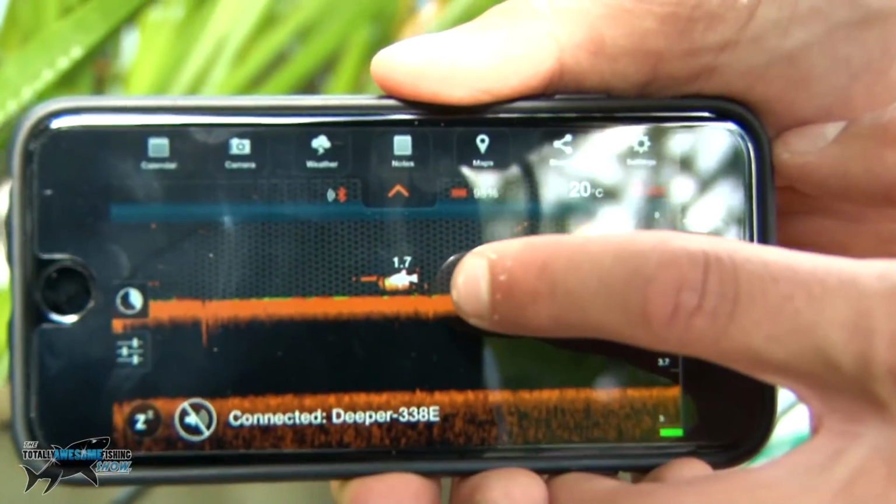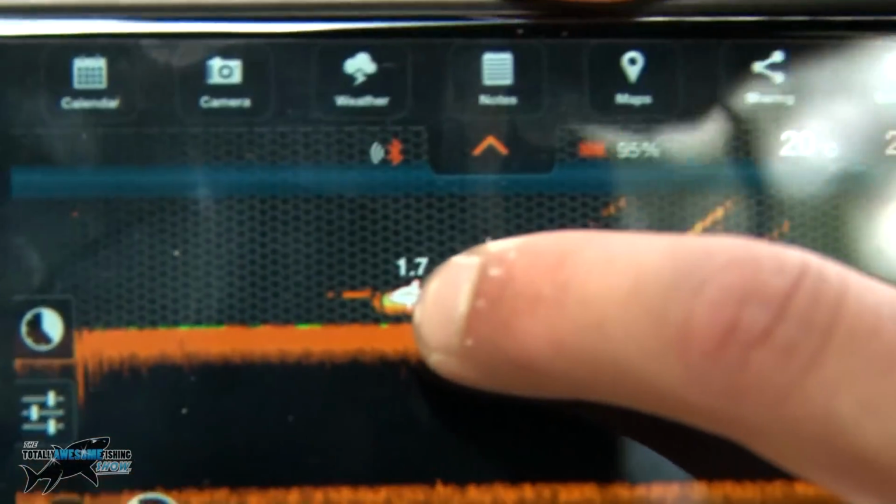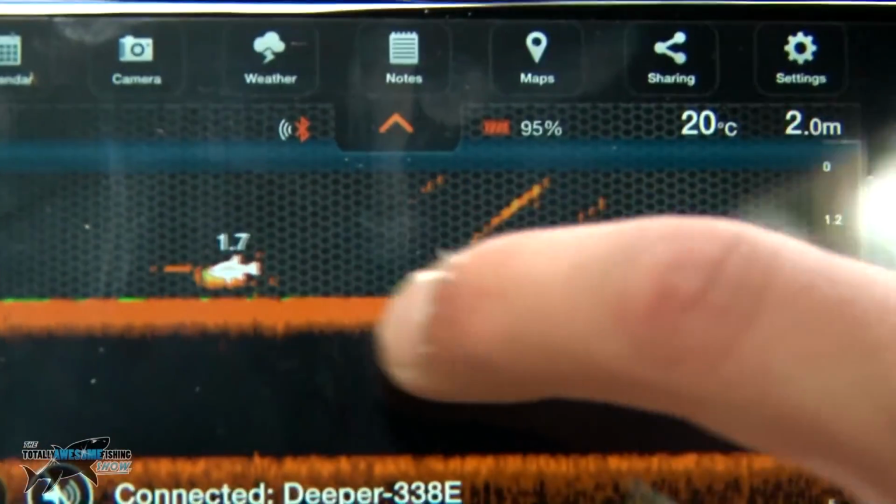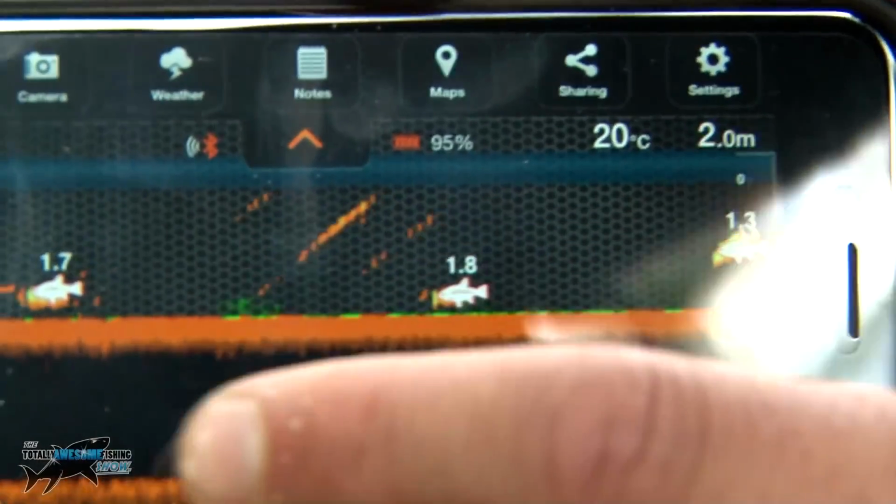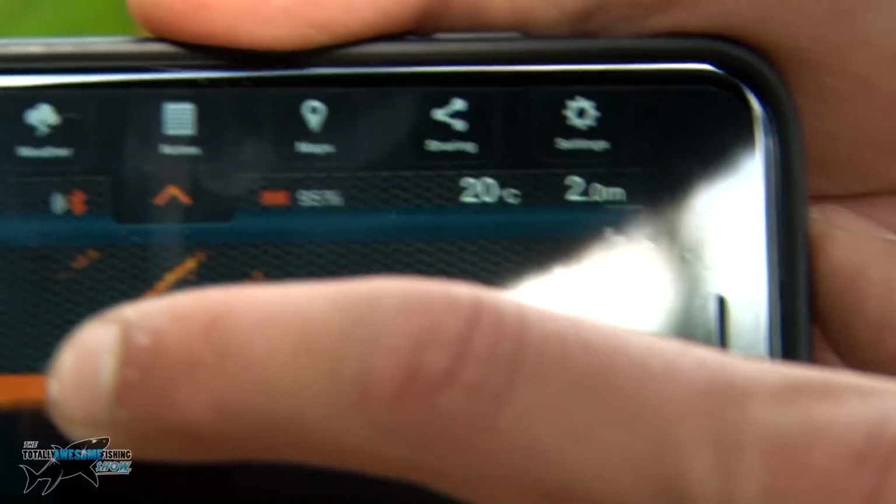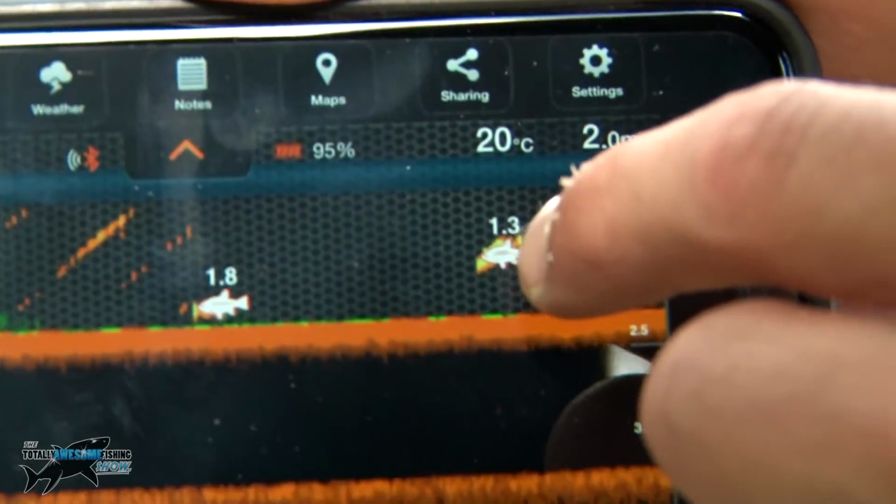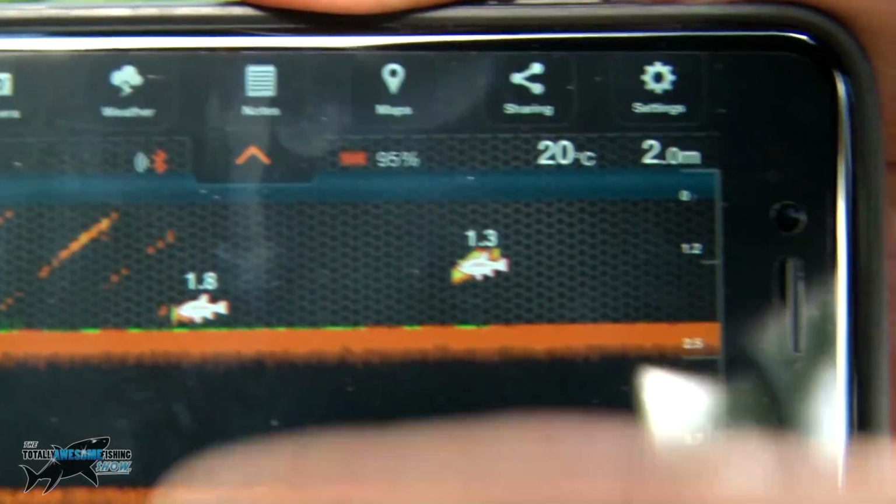Well, I've done another few casts, and now you can see, just from doing those few casts, there's a fish at 1.7 metres, a fish at 1.8 metres. Now these ones are right near the bottom. It's 2 metres, and they're at 1.7, 1.8. So that tells me it's certainly going to be good for feeder fishing. And there's another third fish coming in on the screen, slightly higher, but just the fact that there's 3 fish in that area means, to be honest, that's the area I'm going to target.